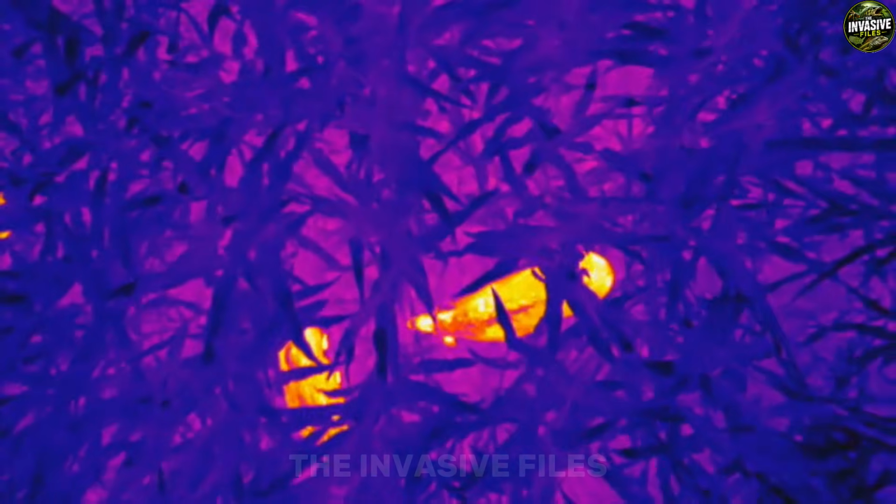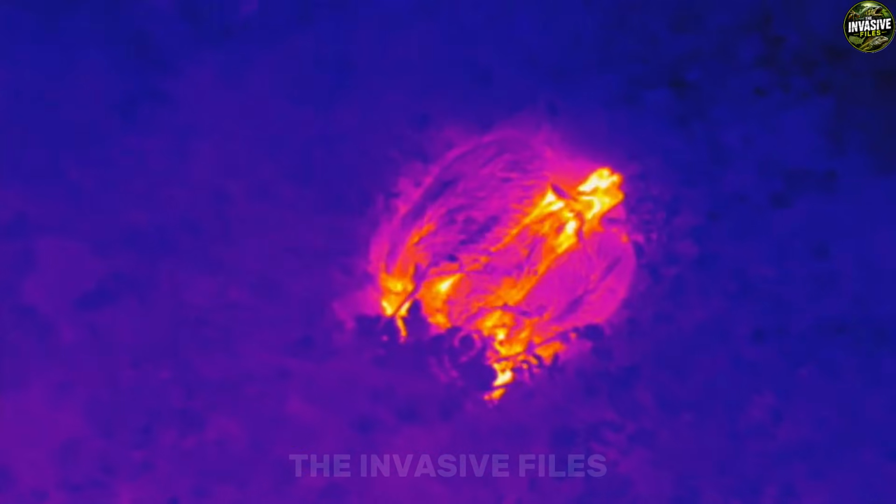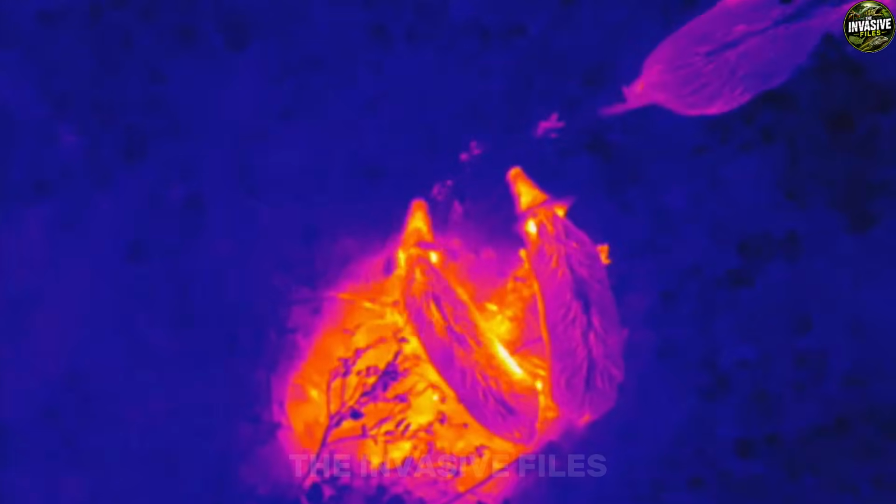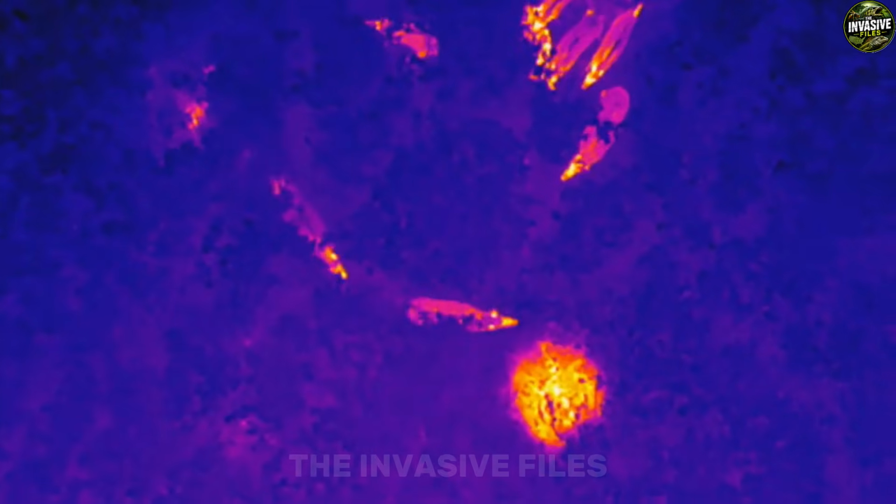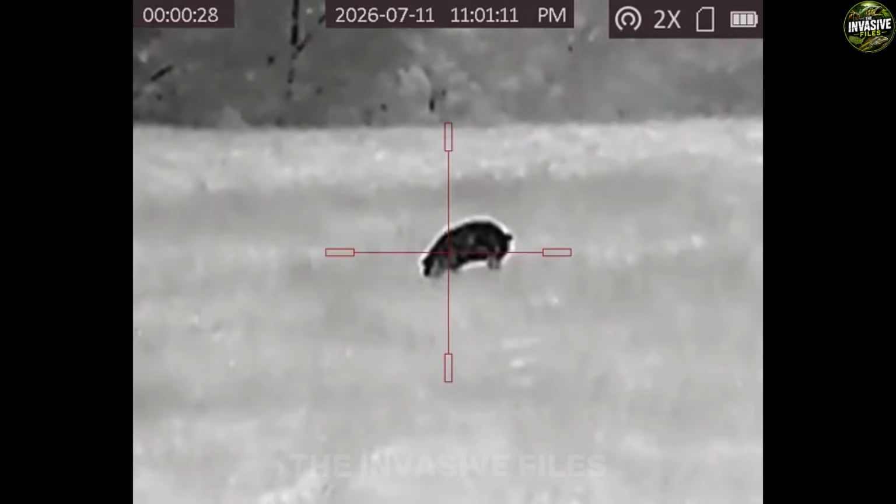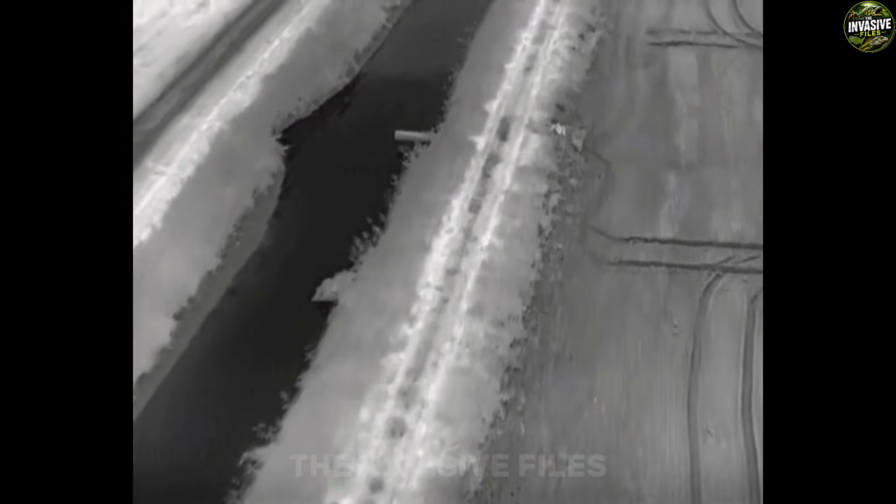From that altitude, Colt is not just looking for animals. He is running a high-tech reconnaissance mission. The thermal camera slices right through the canopy, exposing every single creature moving across the ranch. Within seconds, a massive cluster of white heat signatures pops up near a damp creek bed. It is a full sounder, a mature matriarch, half a dozen adult females, and a swarm of energetic piglets kicking up dust as they move. Off to the side, lingering in the thick brush like a solitary mercenary, is a lone boar. Colt recognizes him immediately by his massive shoulders and heavy frame.